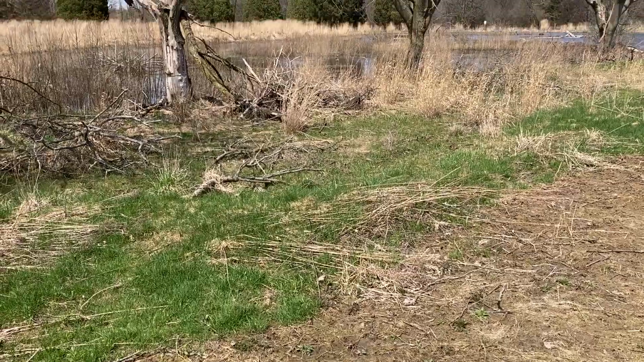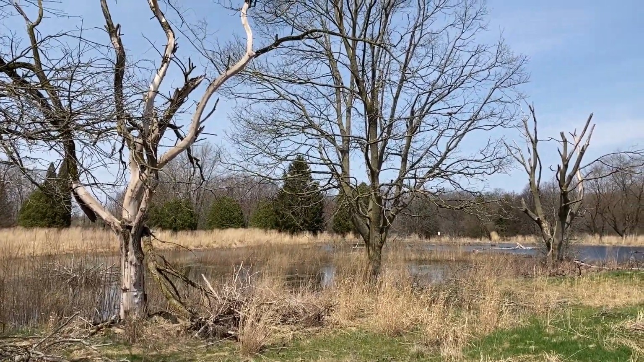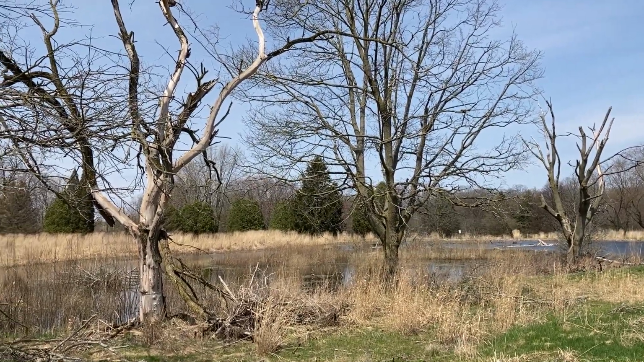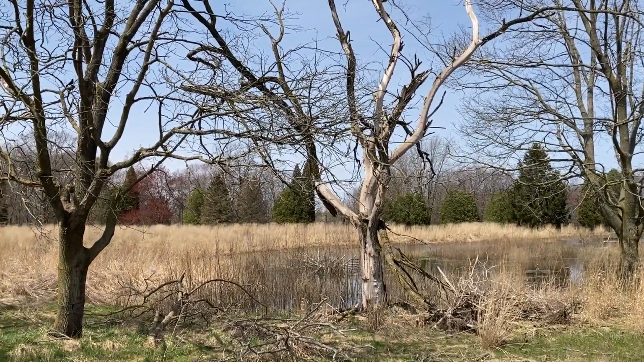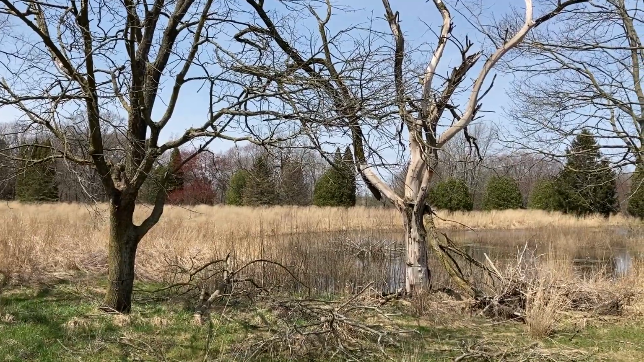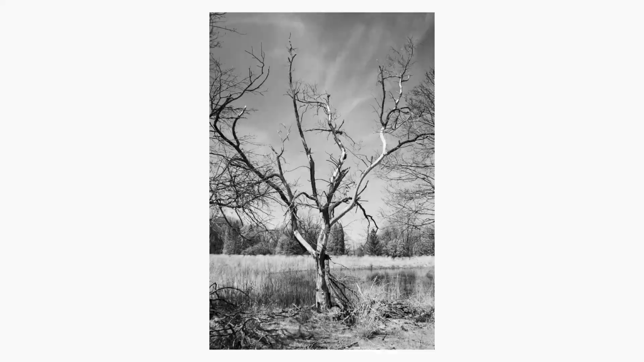And further on you can get more detailed on these trees that are falling apart to show off their angular limbs and their broken limbs. It just adds more character to your image. You get some rich values in there of darks and lights, the bleached limbs that no longer have any bark on them.